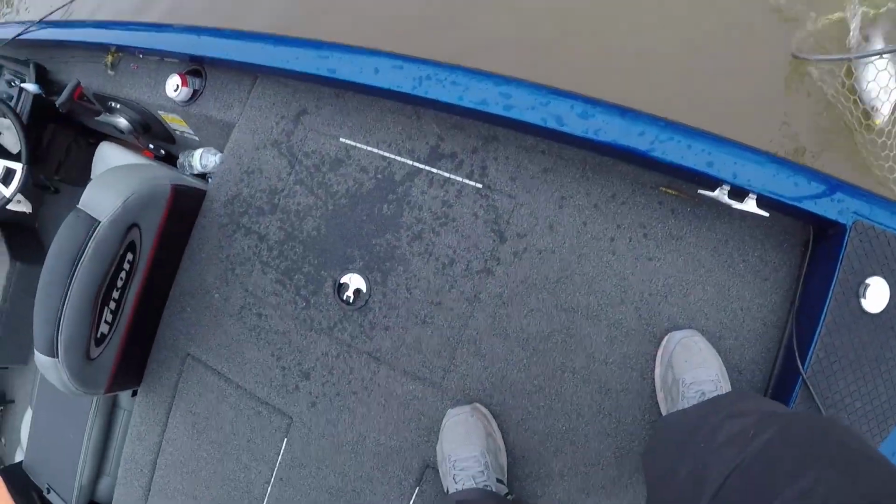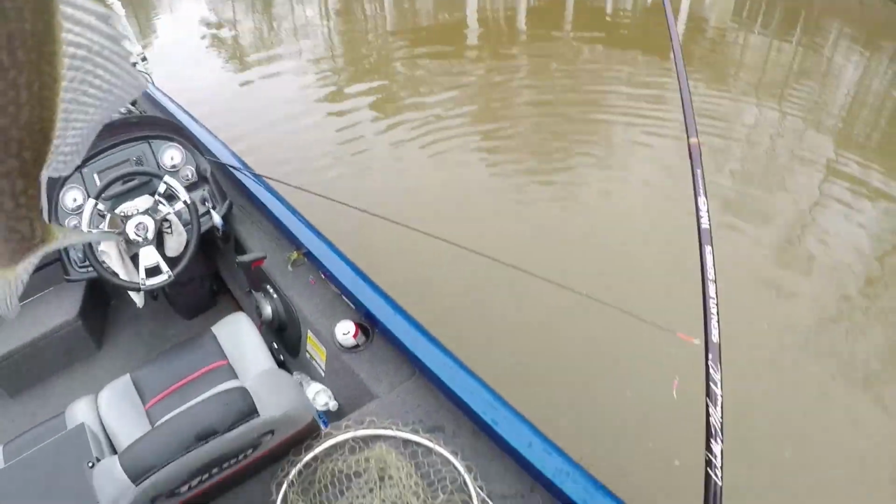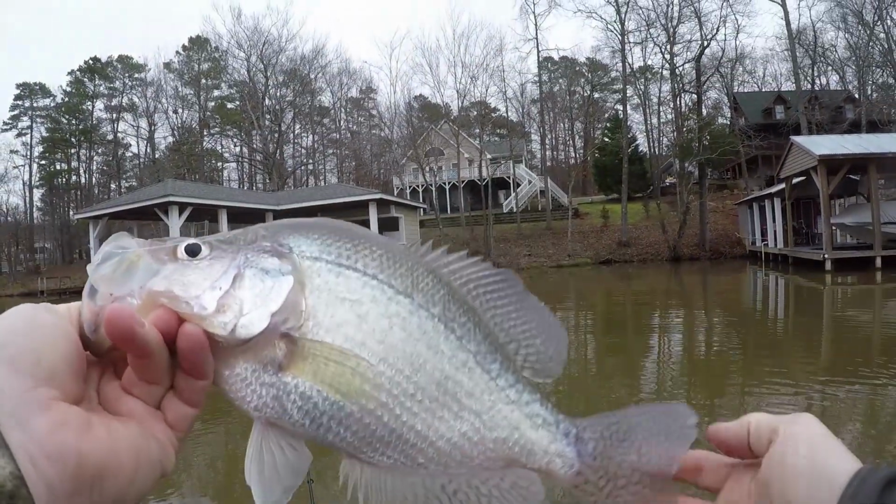Oh, I done casted quite a few now. Okay, I done casted about 10 of them, and most of them didn't pay a bit of attention to me. This one I casted up 6 or 8 times. He followed it one time. Oh my gosh, guys, that's a crappie and a half. Great time. Let me get a hold of him better.